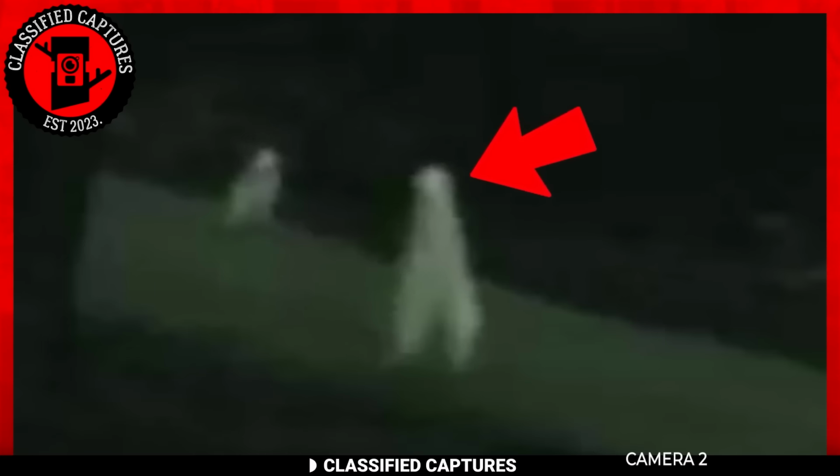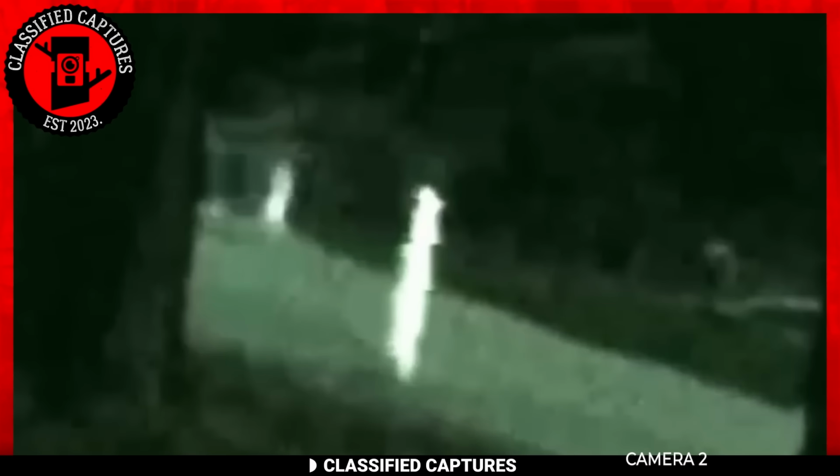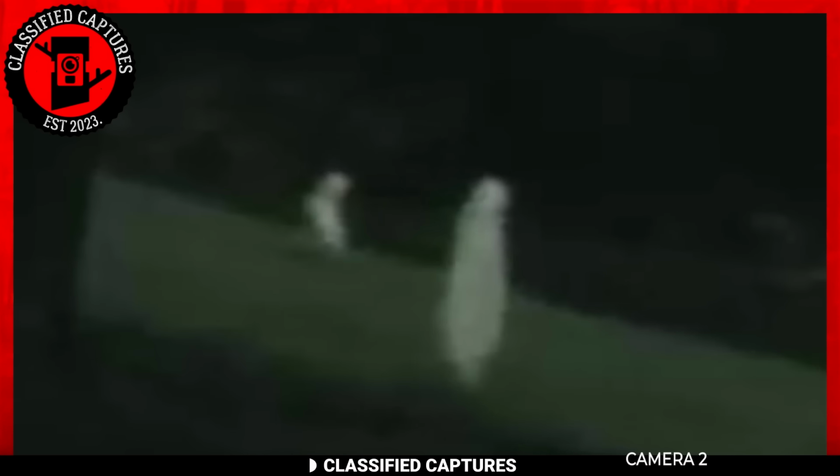Next, we travel all the way to the California woodlands where this unusual trail cam footage from 2011 was recorded. The footage captures two ghostly creatures strolling down a slope, resembling a peculiar sight of trousers in motion with a head positioned where the torso should be. If that's not freaky, well, I don't know what is.